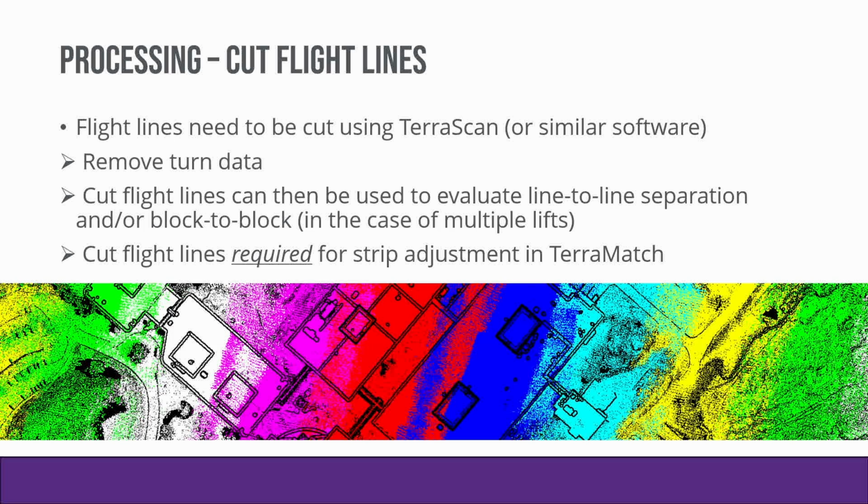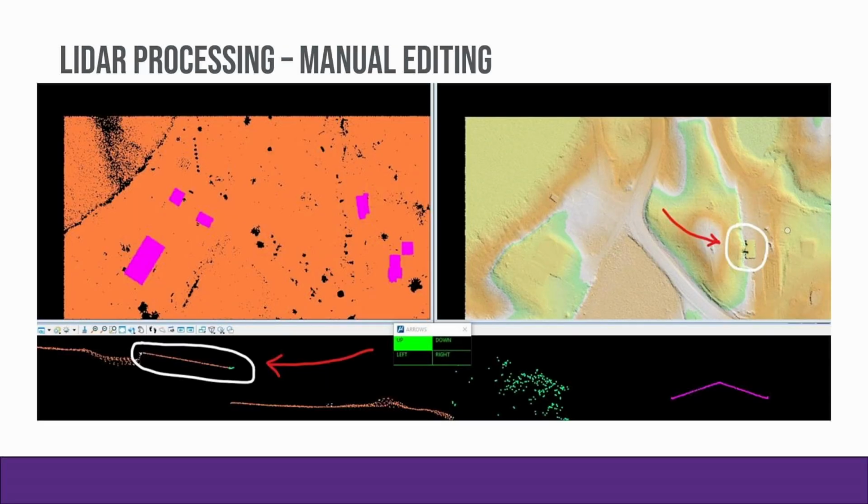Cutting the flight lines allows us to then go in and strip adjust all the data and match that either lift to lift, line to line, or block to block from separate lifts. And then moving ahead to the LiDAR processing side of things.